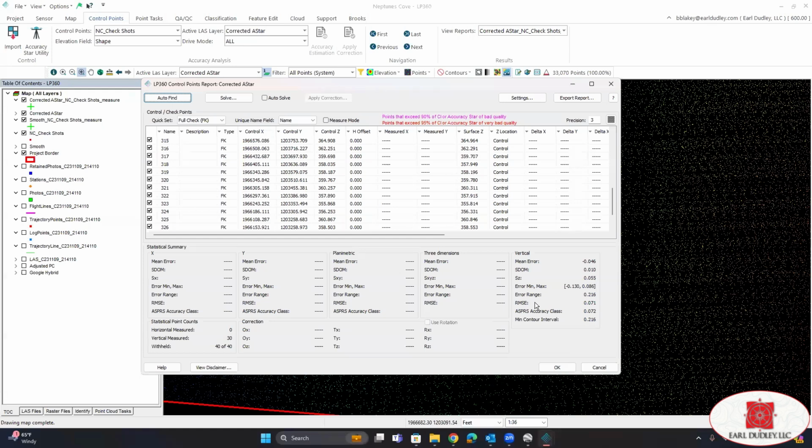Now, just to confirm, the way this RMSE is calculated has not been updated with the latest ASPRS accuracy standards that came out in August of 2023. So to get that, we would square the RMSE of our check shots, square the RMSE of our data set, add those together, and then get the square root of the sum.